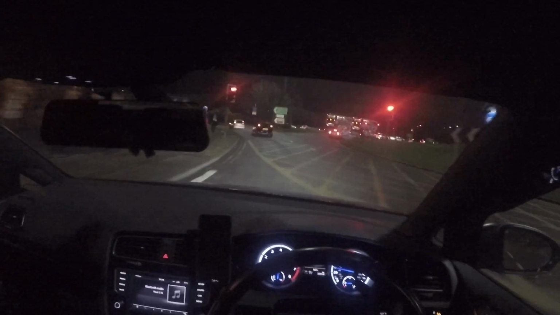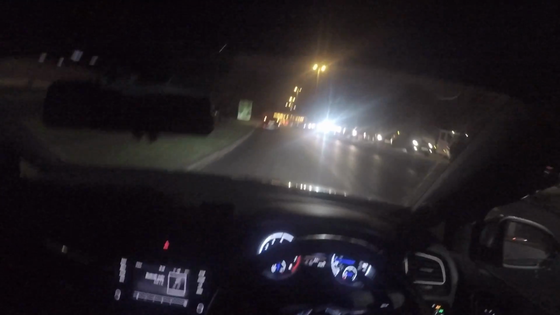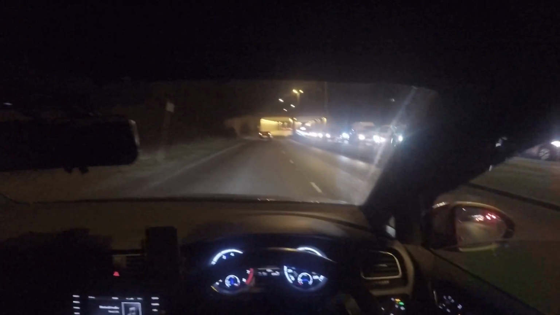So we've got a lot of people here because, as I say, Leeds United are playing, and unfortunately marching on together, that's what they all do. So we're in a bit of a tunnel here. Let's see if we can get some tunnel noises. Go into this lane.